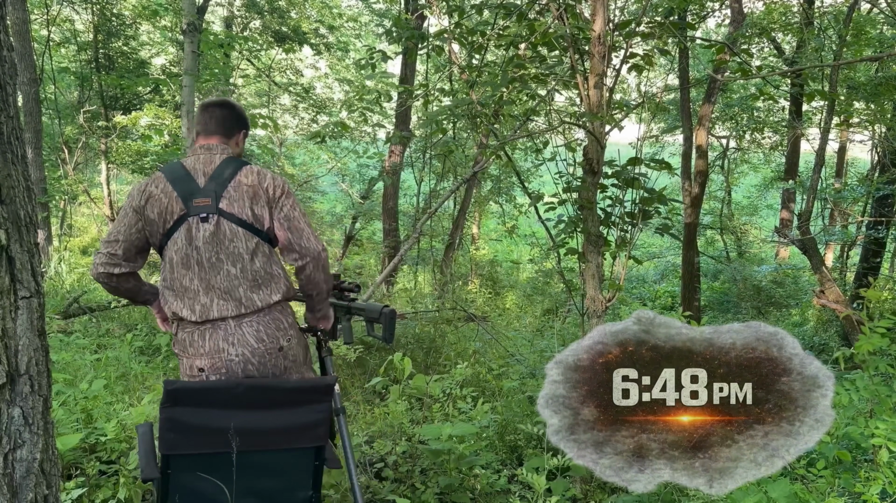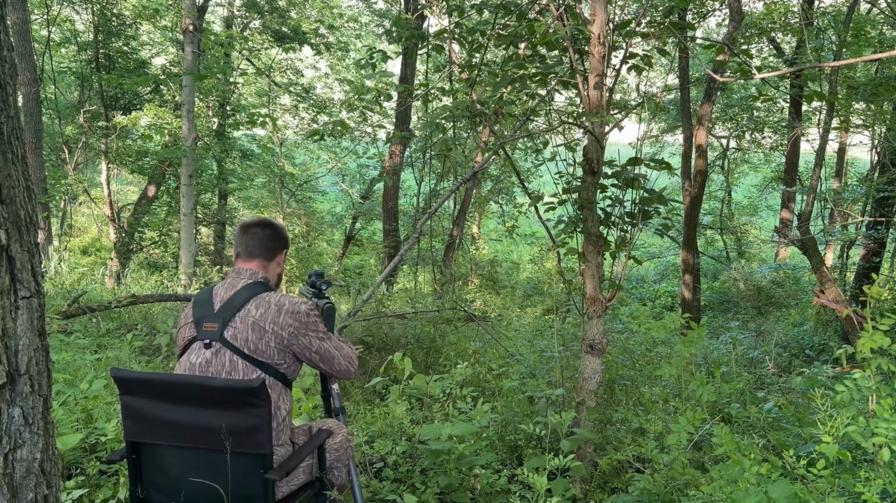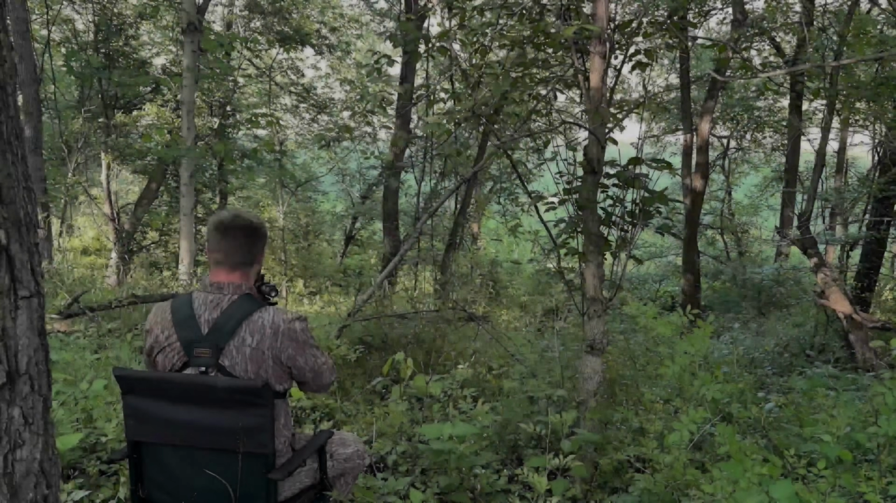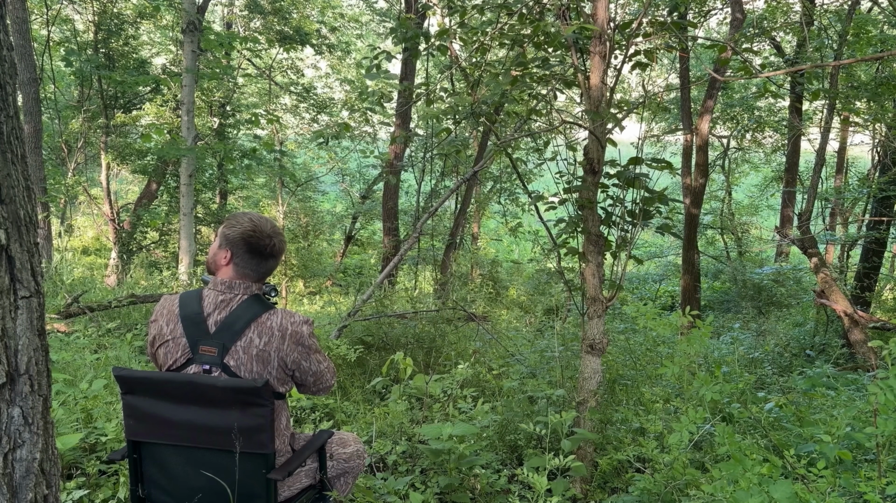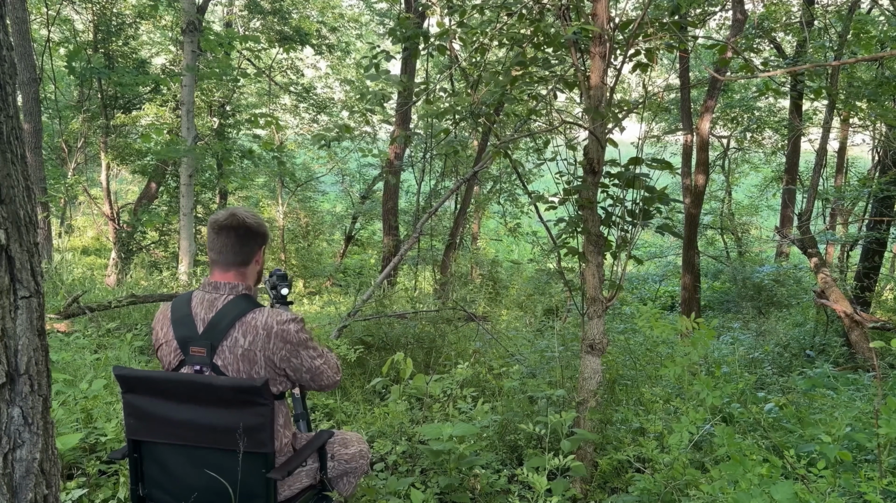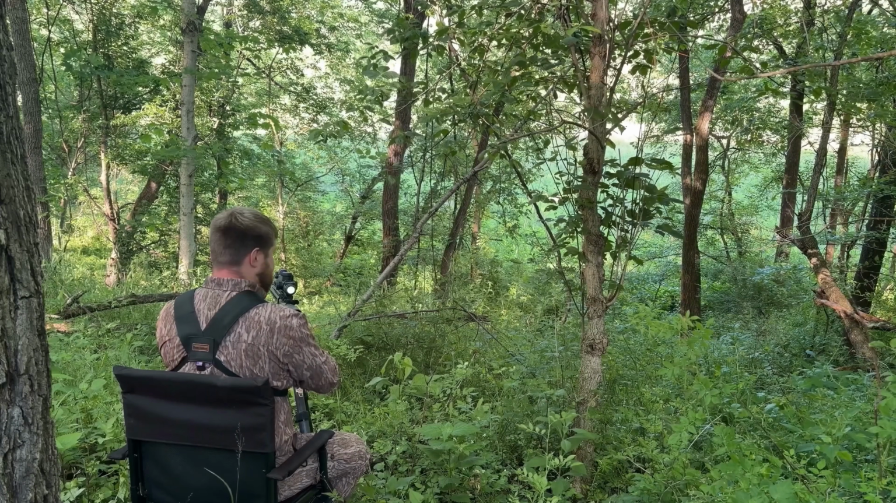I actually end up putting the call just inside the timber. Just based on my shooting lanes, I wanted to have the most opportunity, and I thought that would give me the most opportunity to have it just inside the timber. If a coyote was going to come along the field line or up through the timber, I'd have more opportunities with that call placement. I also use a decoy during the daytime. It's a little rabbit that stands up off the ground and kind of has this vibration to it.